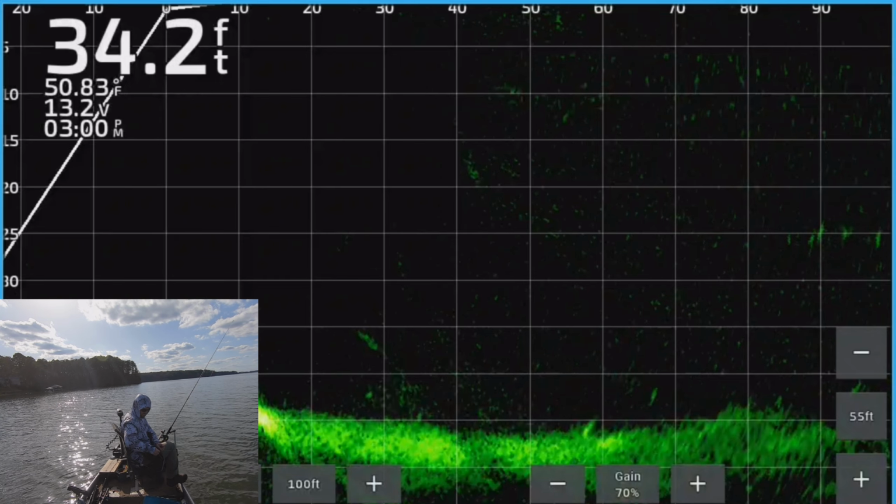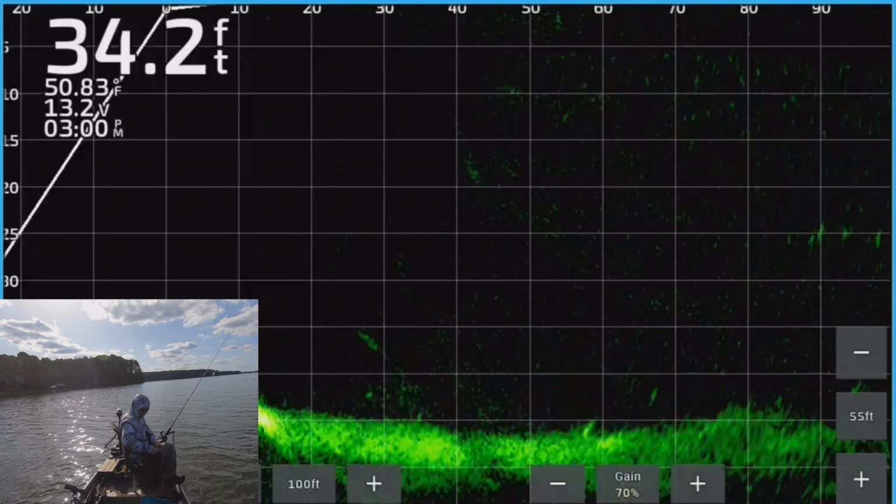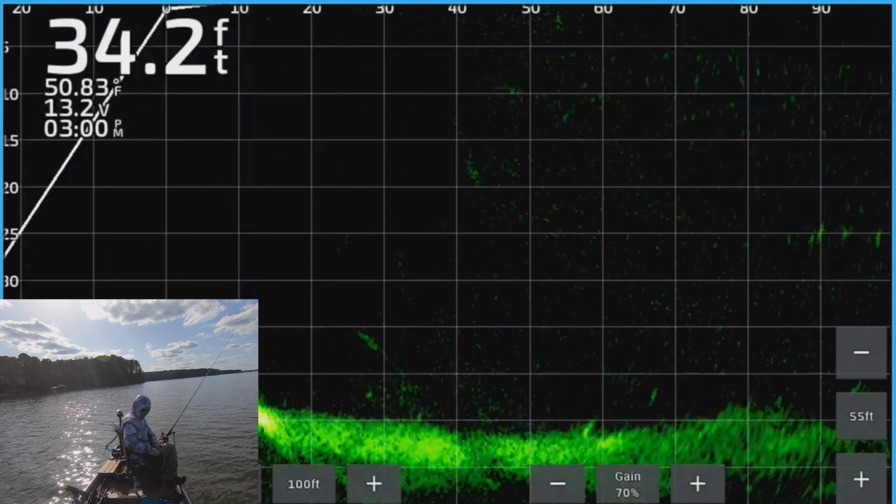So guys, I think that was the last bass for the day. I think I swapped back over and caught some more crappie after this. It was a lot of fun out here today. I'm gonna do this again. I had such a good time.